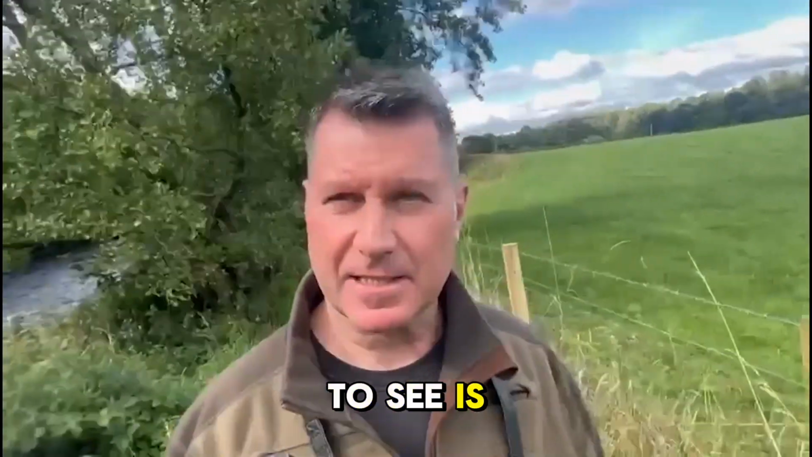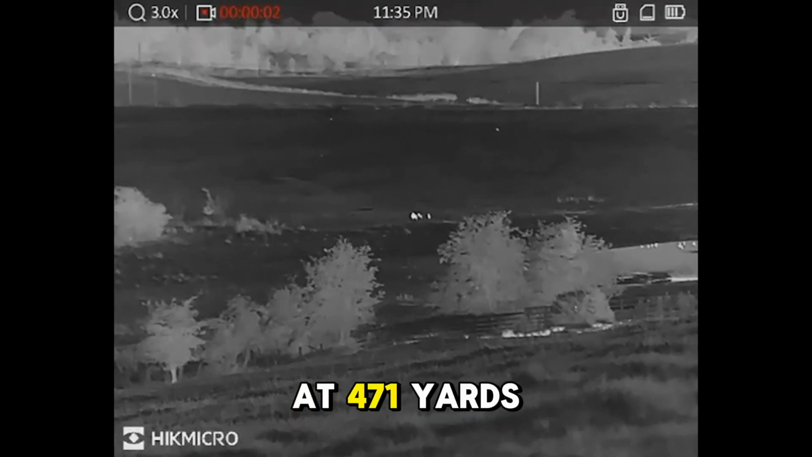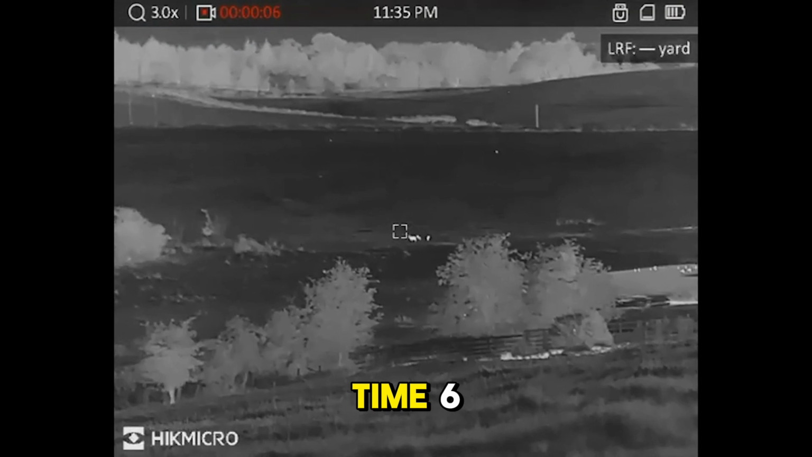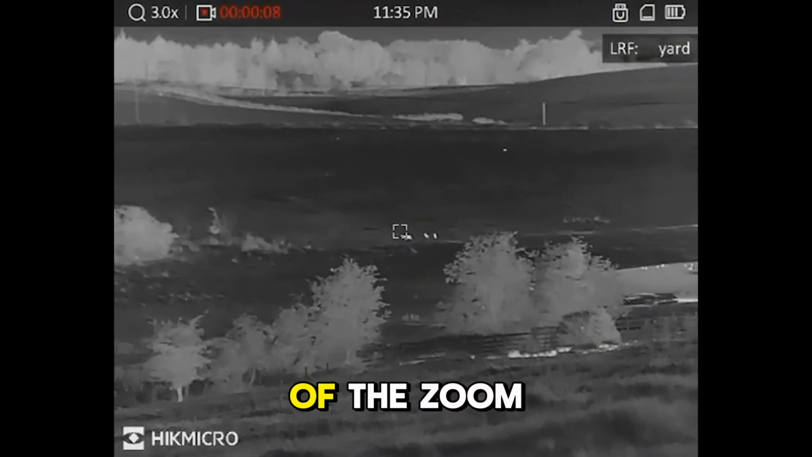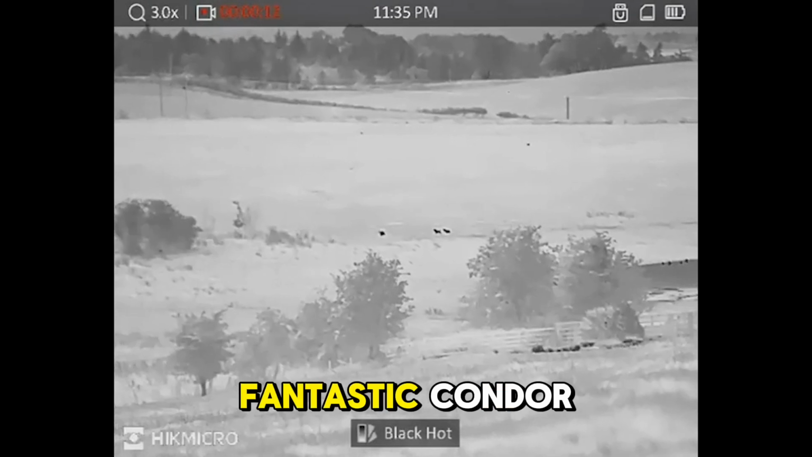What you're just about to see is a family of 3 roe deer at 471 yards, and you'll see me zooming into ×6 and taking advantage of the zoom and image pro technology within the fantastic Condor.